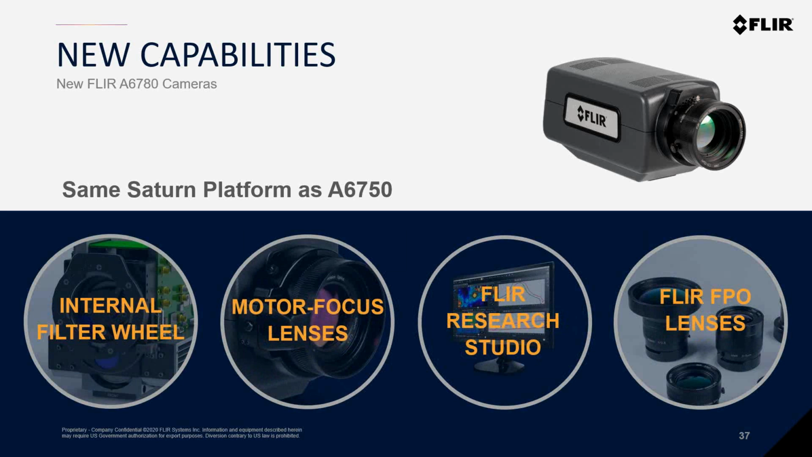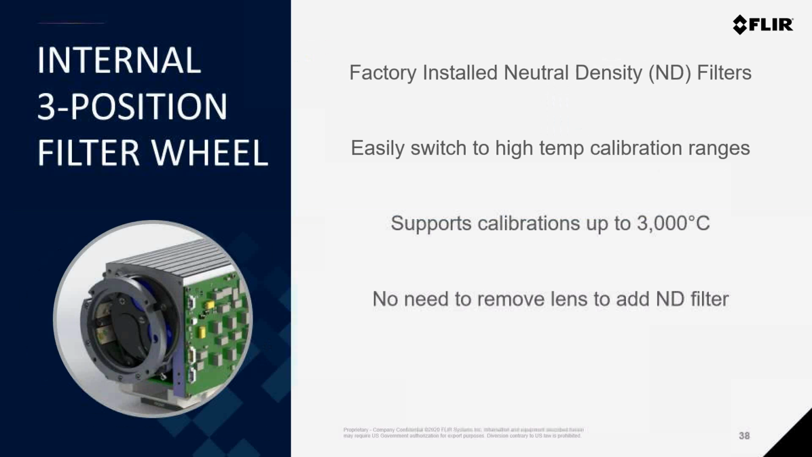This modification was required to allow the new cameras to have room for an internal 3-position filter wheel, while also adding support for the new motor focus lenses that I mentioned previously. And of course, the new cameras are compatible with the software that Manny is going to be demoing shortly, and the full line of mid-wave and long-wave lenses that I've mentioned. But let's dive in on some of the exact camera details here.